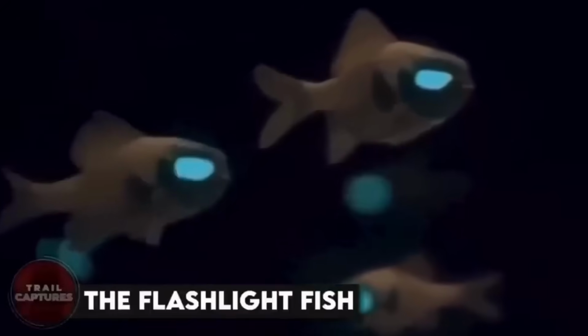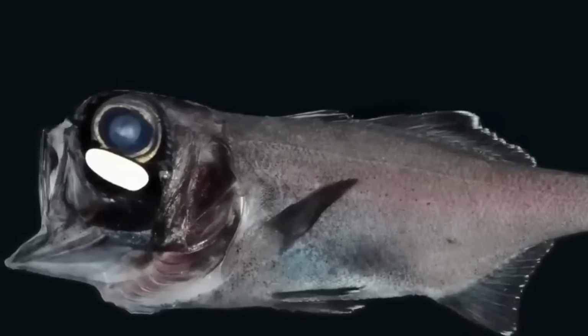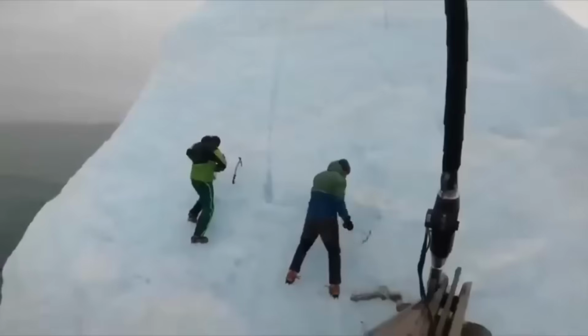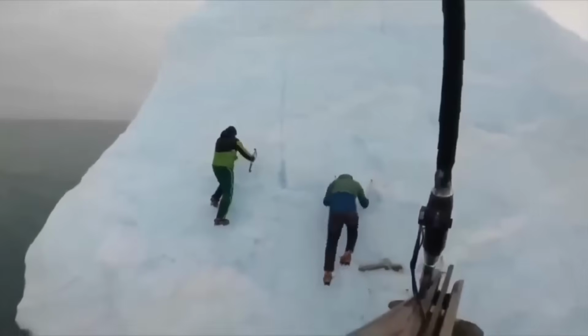The flashlight fish. The video showcases the mesmerizing flashlight fish, which are found in the deep waters of the Pacific Ocean. These unique creatures have special light-emitting organs located beneath their eyes that give them an otherworldly appearance. The lights can be used to attract prey or communicate with other fish. The video captures the fish swimming in schools, creating an incredible visual spectacle that looks like something out of a sci-fi movie. Watching these underwater titans move and glow in the dark depths of the ocean is truly a sight to behold.